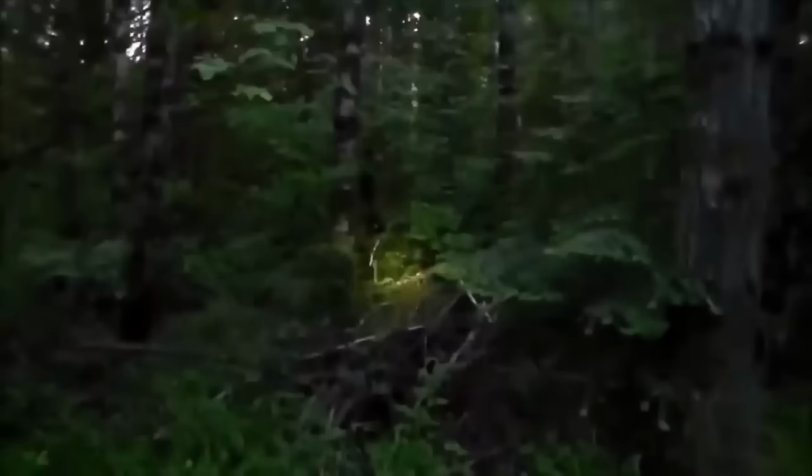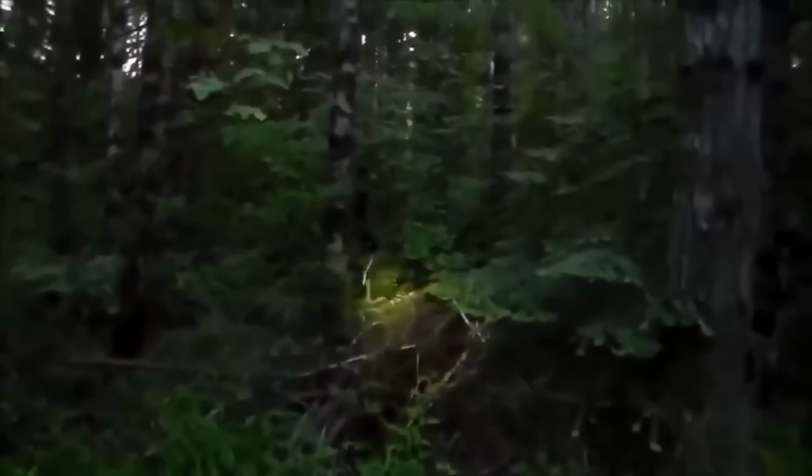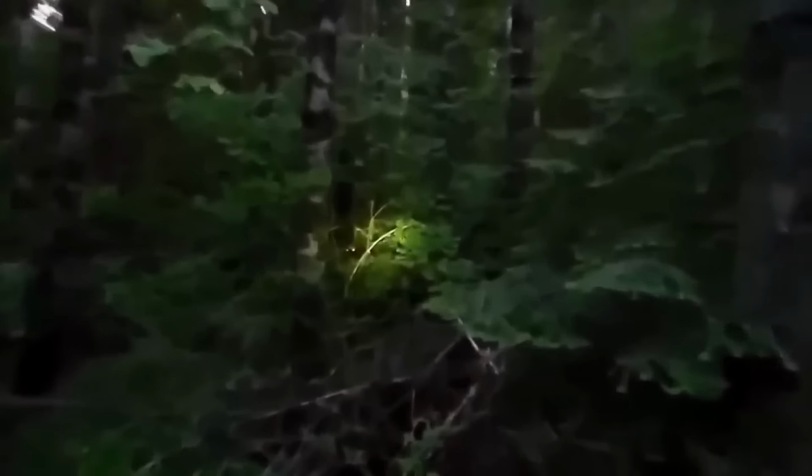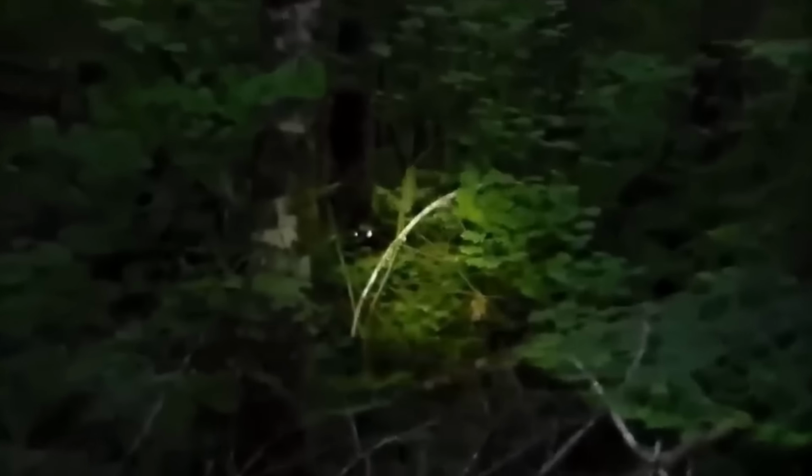The sight is eerie, the eyes shining in the darkness amidst the green leaves. The glowing eyes in the dim forest create a spooky atmosphere. It's a common occurrence in the wild for certain animals' eyes to reflect light, giving them an otherworldly glow. The question arises, what kind of creature is watching from the shadows? Is it a nocturnal animal native to the woods, or something more mysterious?